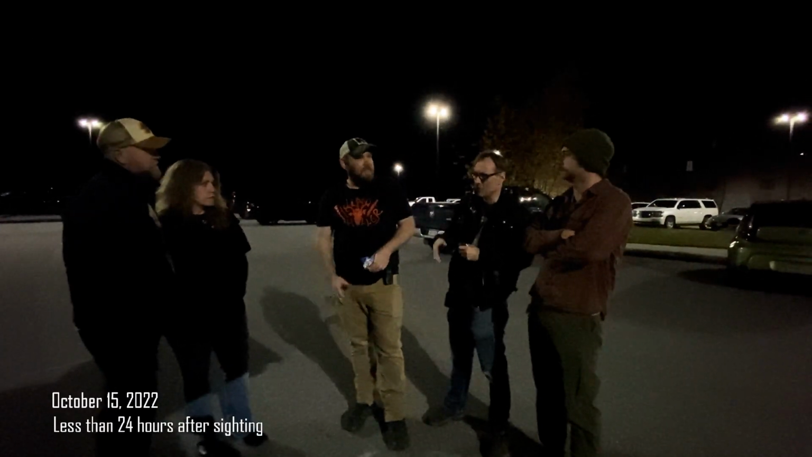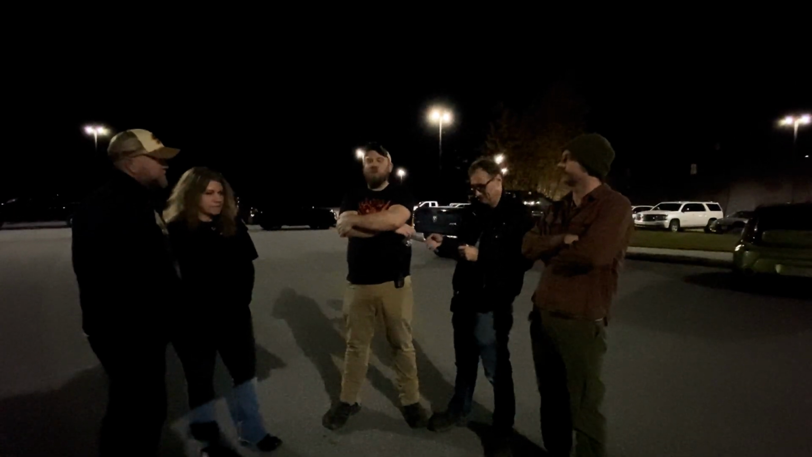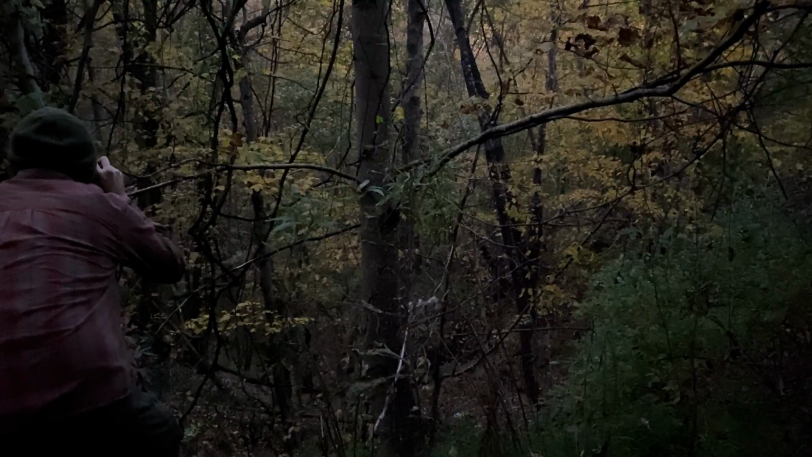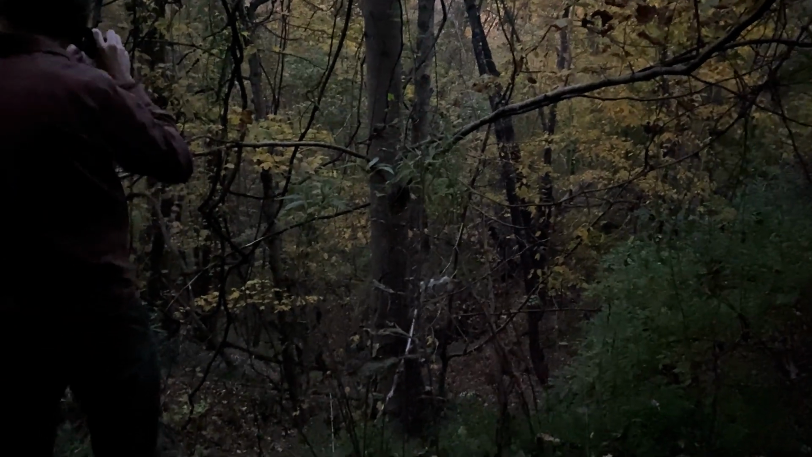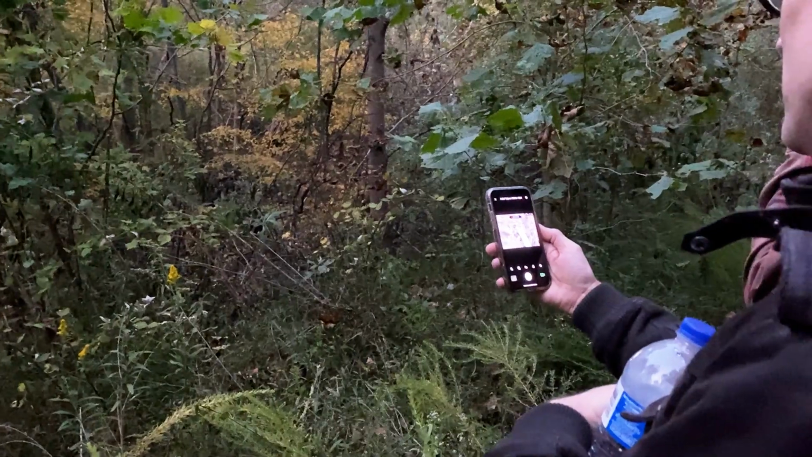All right, so an impromptu workshop. Yeah, that's what it turned into. We were going out to recreate the scene where Ron recorded that thermal. We got kind of close, but the terrain wasn't playing fair, and we weren't able to get in the exact location safely, but we were able to gather a rough distance, which is within 50 yards.